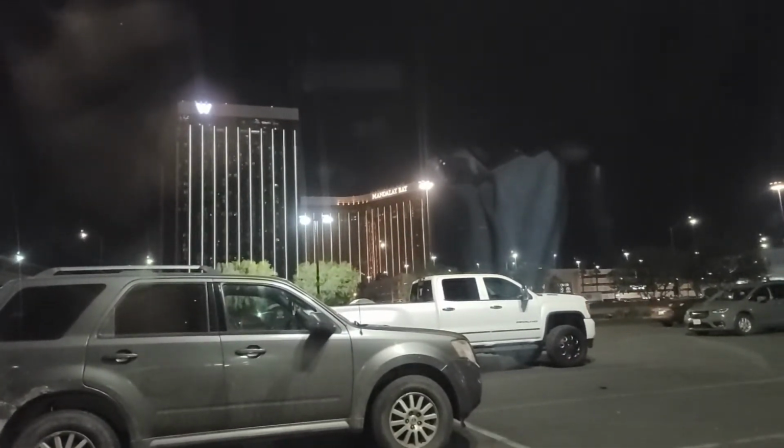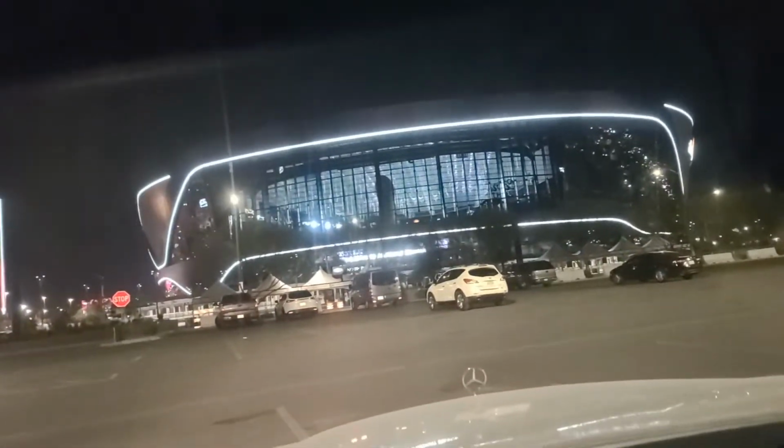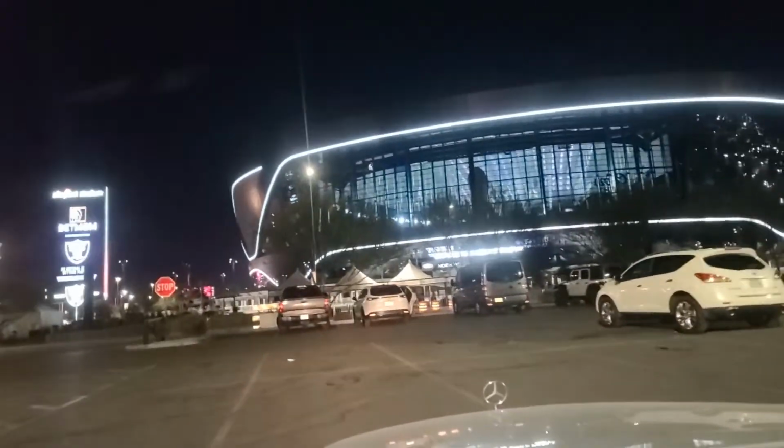So I wanted to point out something to you too. You can fly non-stop from Vegas to Boise, $48. That's not bad, huh? Come up here and I'll just show you.